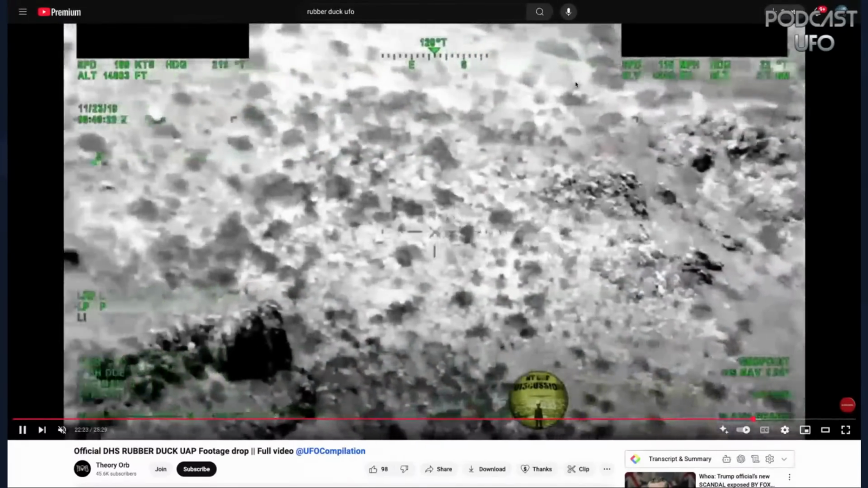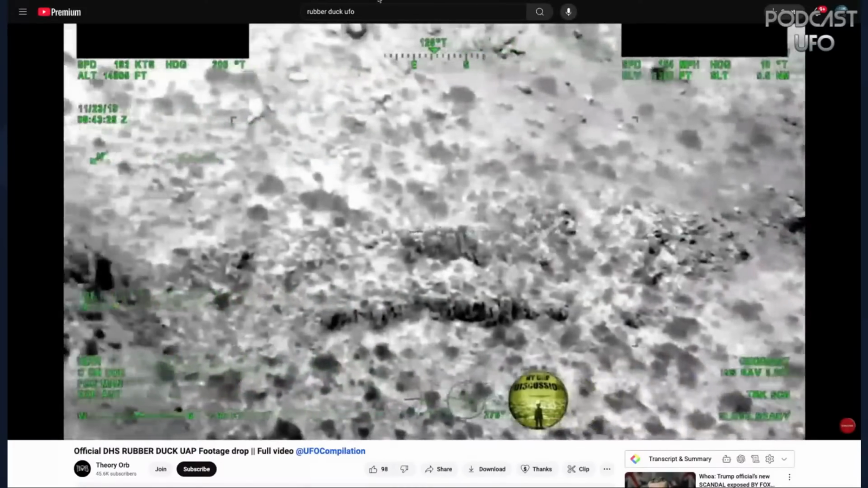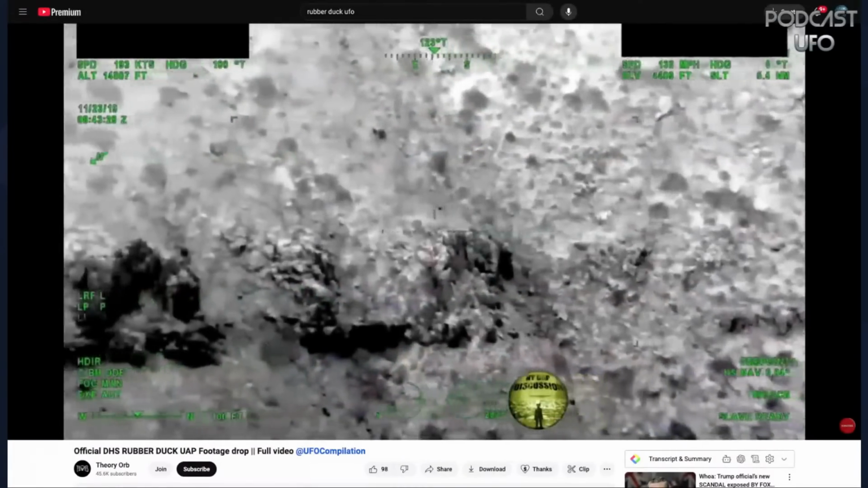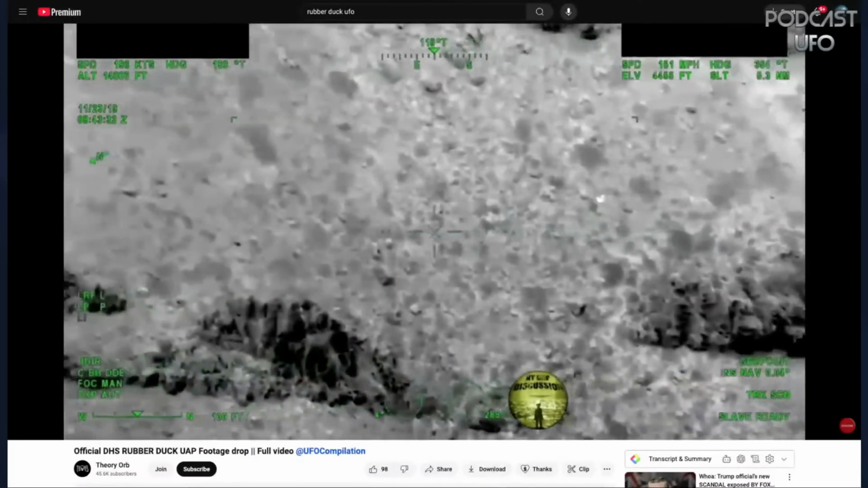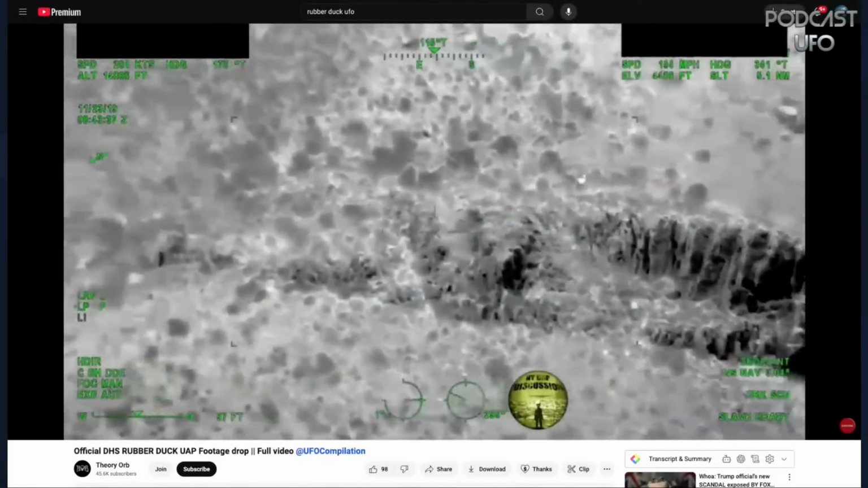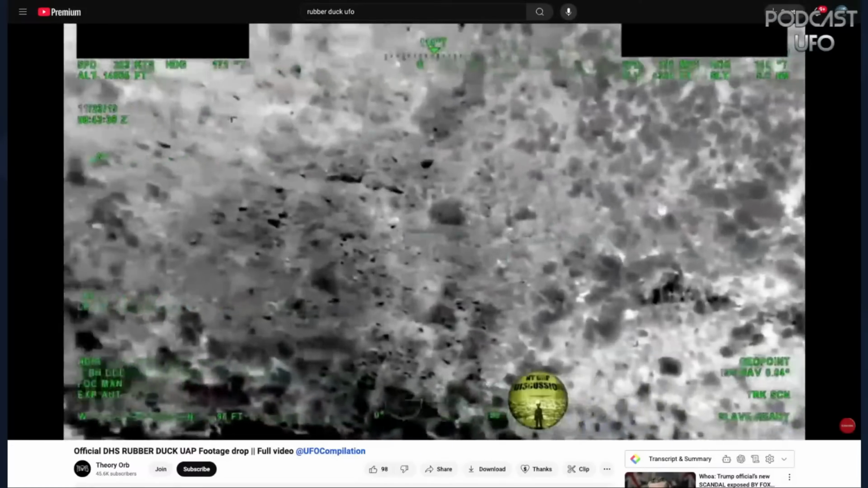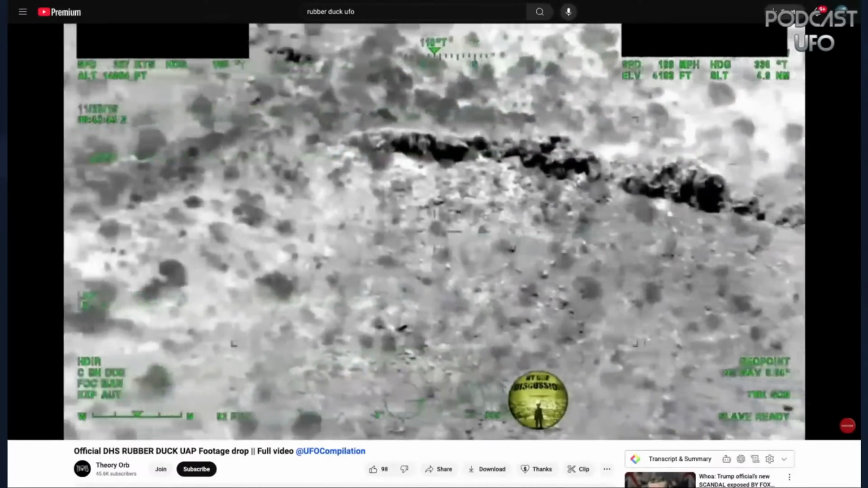So if that was a balloon, there should be points in that video where you see a dark color at the bottom where it's reflecting the ground, just like what he was showing with the Mylar balloons earlier. It was black on the bottom. To me, we just have no explanation for it. No, that looks like a chunk of ice floating through the sky.